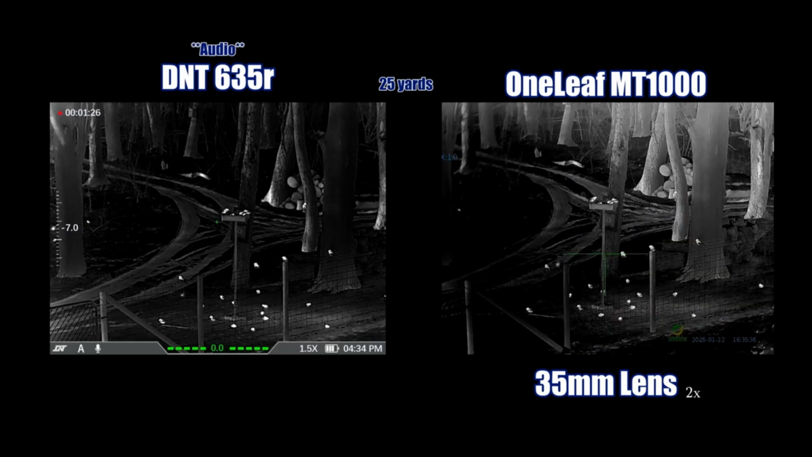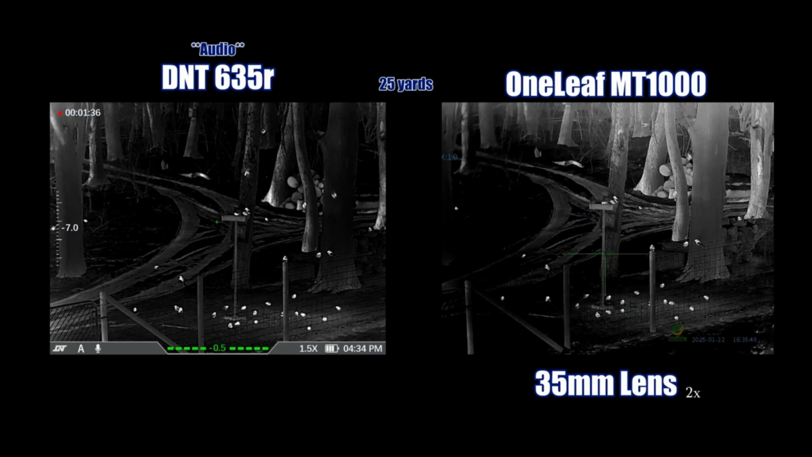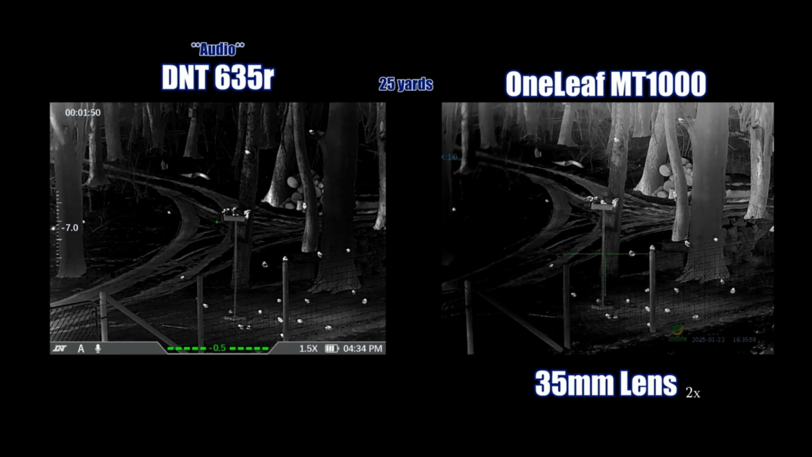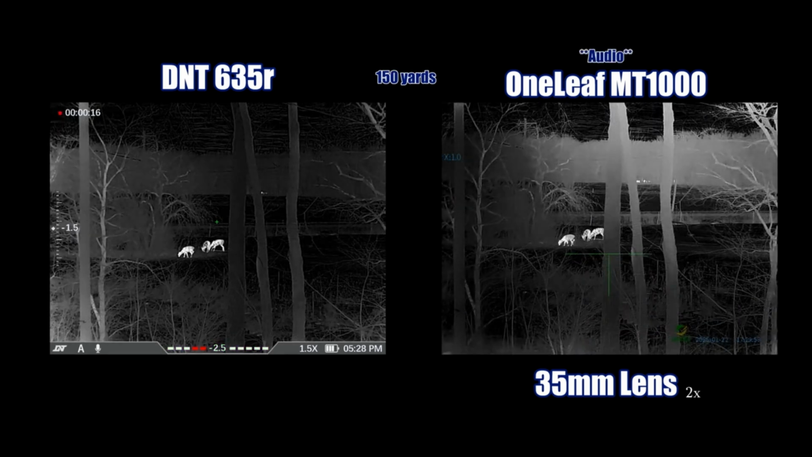Now both optics are looking at the 25-yard bird feeder, both focused in, 35mm lens on the MT1000. Alright, we are currently looking at the deer through both thermals.